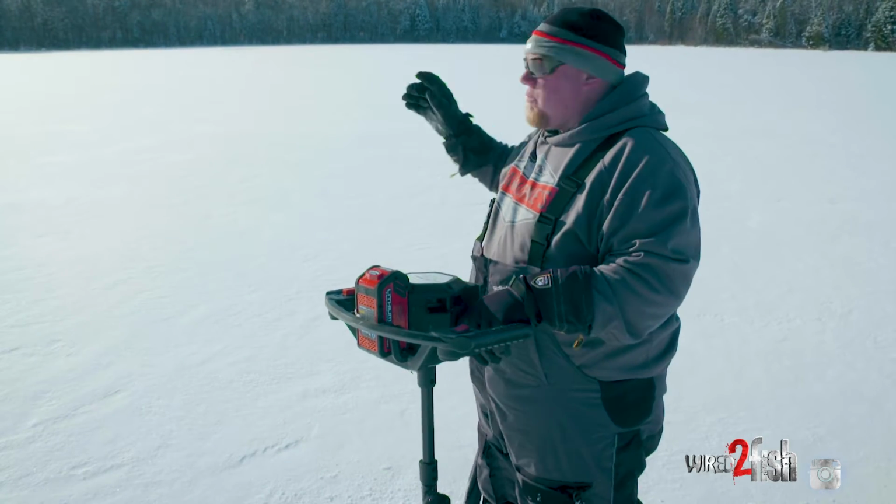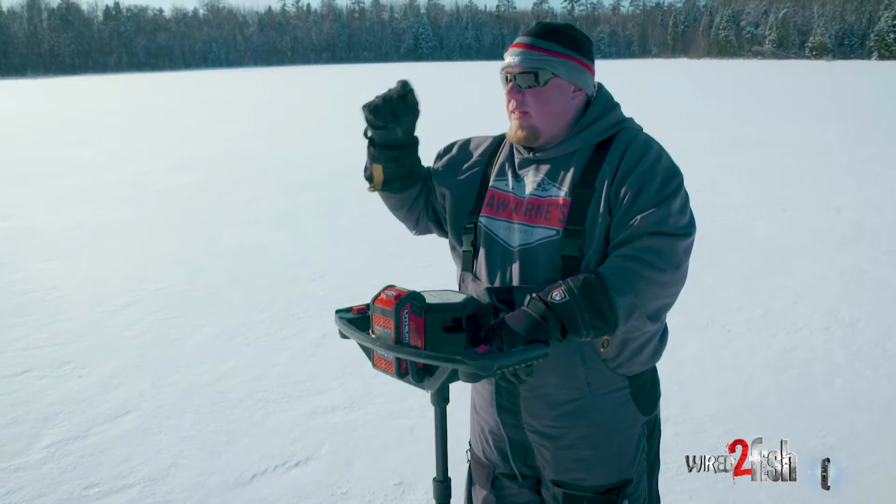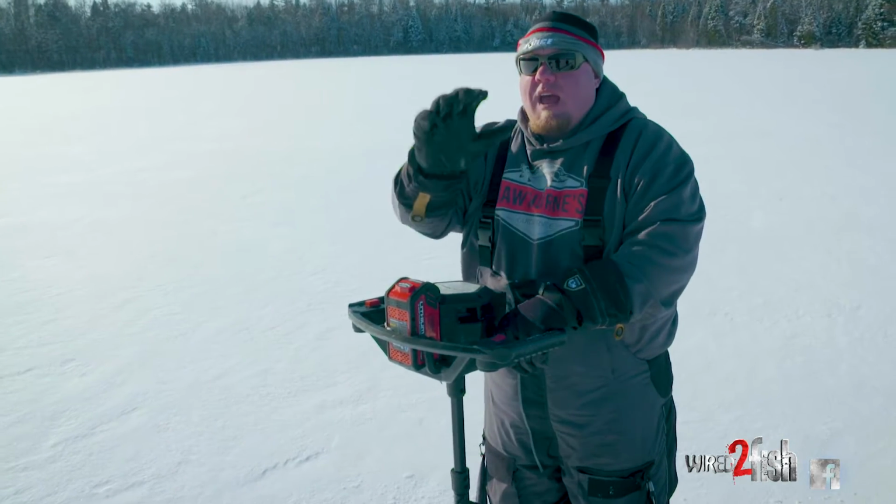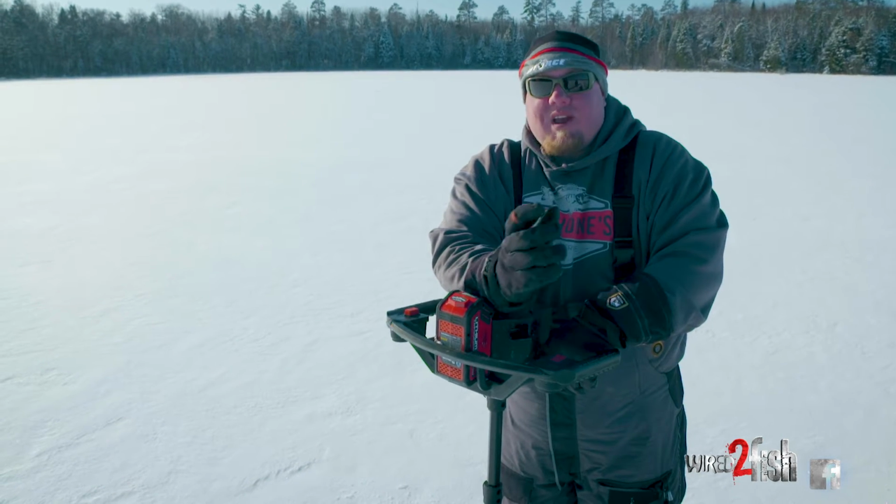and then I'm gonna come back after I drill a small grid of holes. I'm gonna come back, pop the transducer in the hole, hit a button, and what that's gonna do is every time I hit that button, it's going to save that waypoint, save the depth, save everything, and transpose that onto my map and start creating me a 1 foot contour HD map.